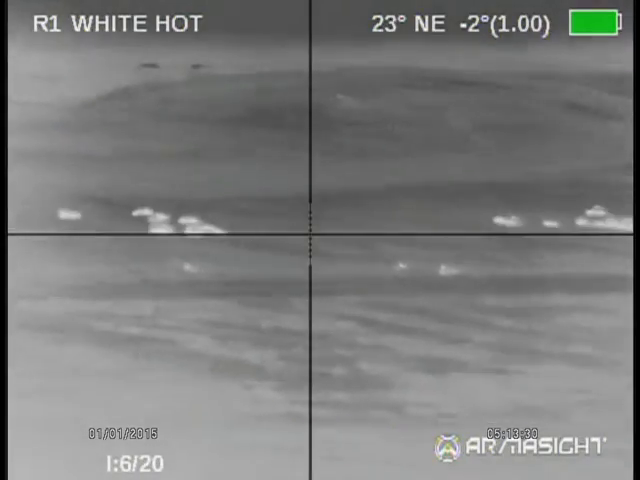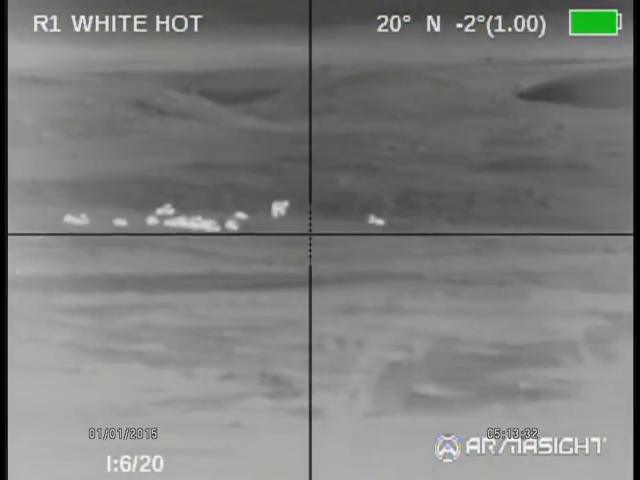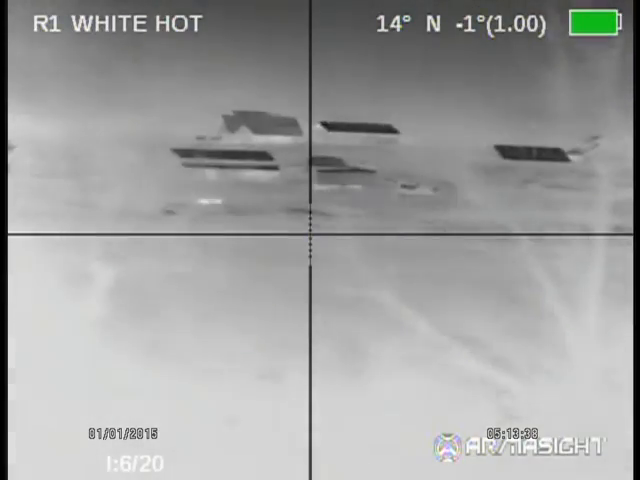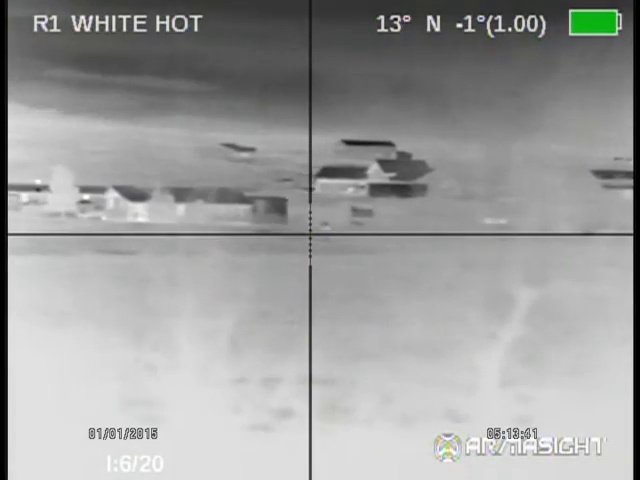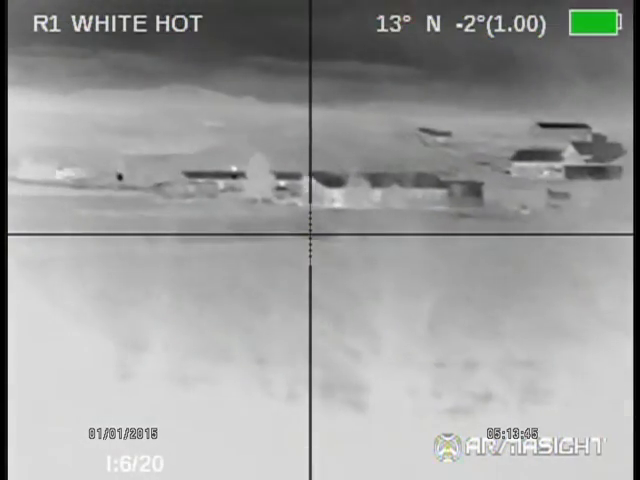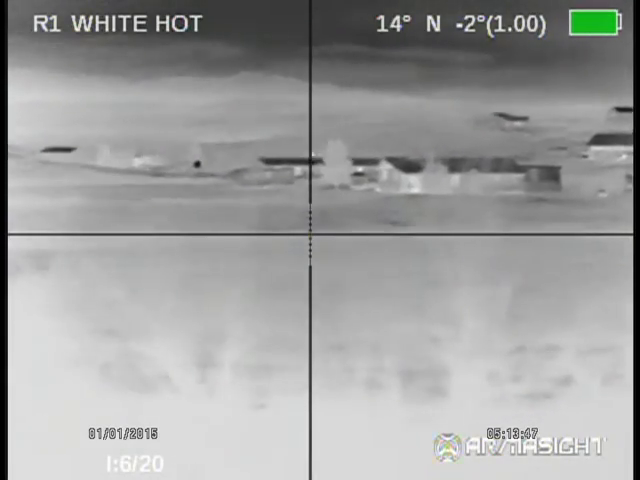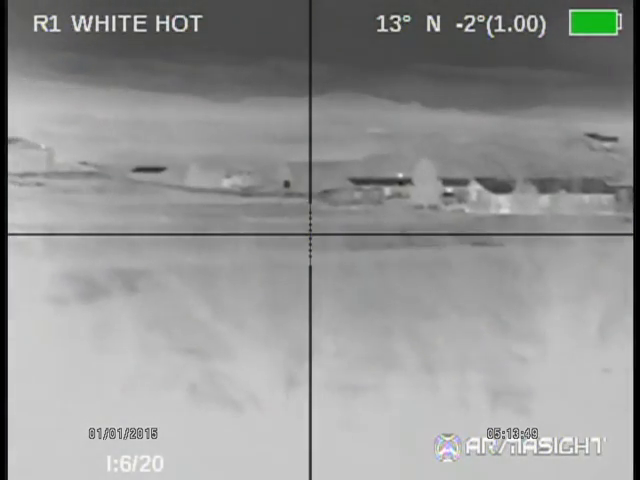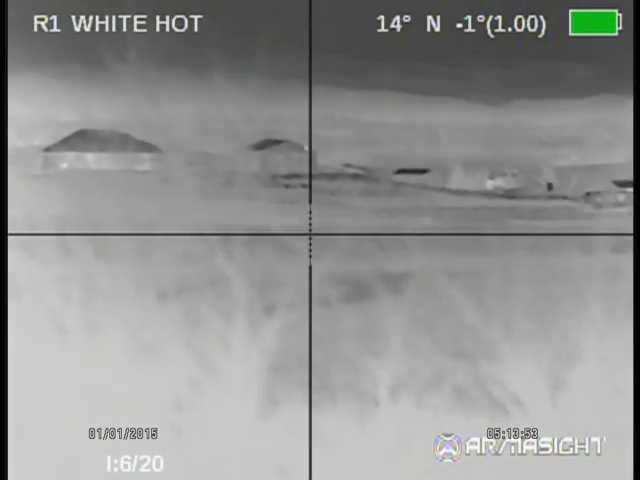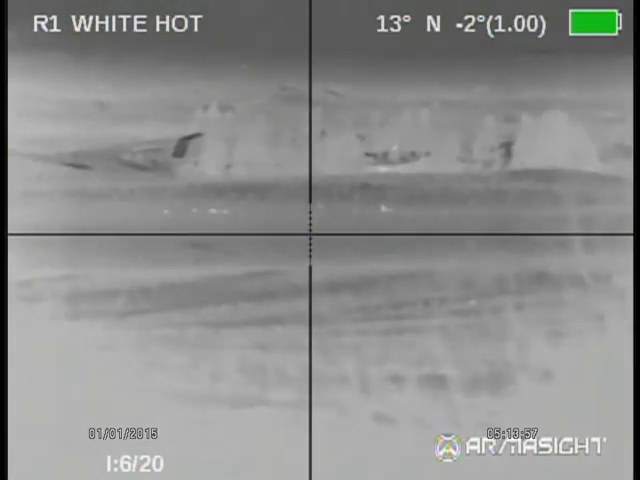If you don't know what you're doing, there's a pretty extensive setup involved with this particular unit. I'm not saying that's all thermals, but this unit has the ability to not be mechanically aligned perfectly, as in scope ring height to the height of the unit looking directly at the screen.